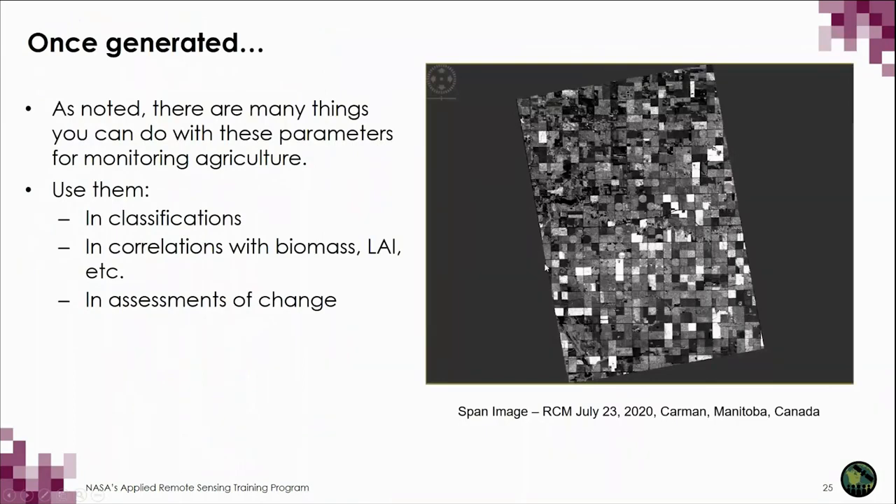And what you end up with is a geometrically speckle filtered, corrected intensity parameter image. In this scenario, the span image from an RCM July 23rd, 2020 image over Carmen, Manitoba, Canada.